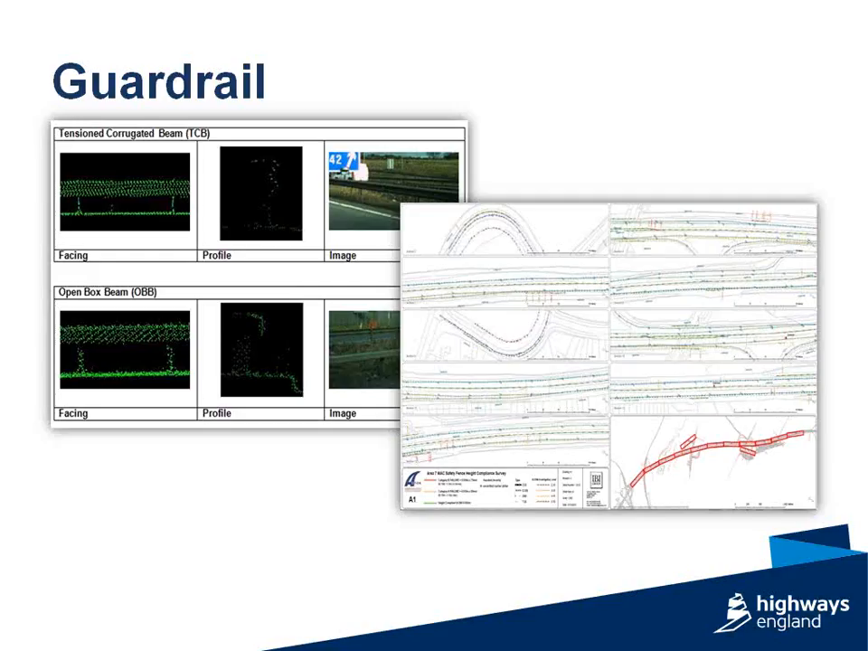Next in the process is defining the profile. So as the apex of the guardrail is being extracted, we also populate a field with the profile type. Because guardrails in the UK, different profile types have different depths, and for us to be able to establish the mounting height, we need to take away, for instance, the midpoint mounting height away from the guardrail, because the apex of the guardrail is not the mounting height. The mounting height is the midpoint on the profile itself.